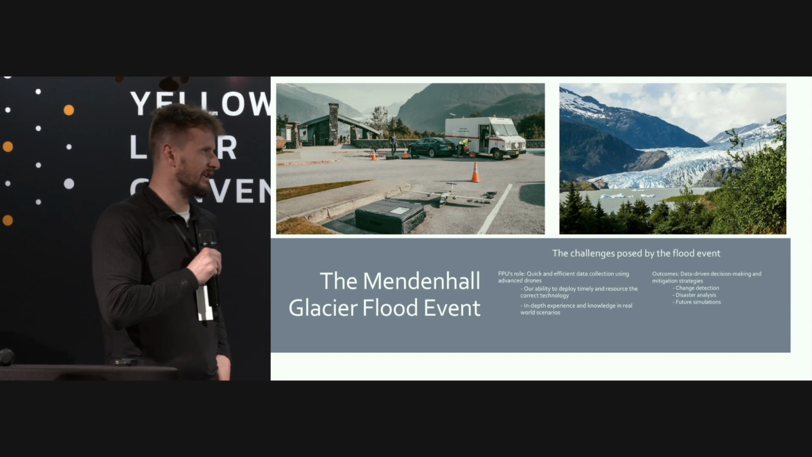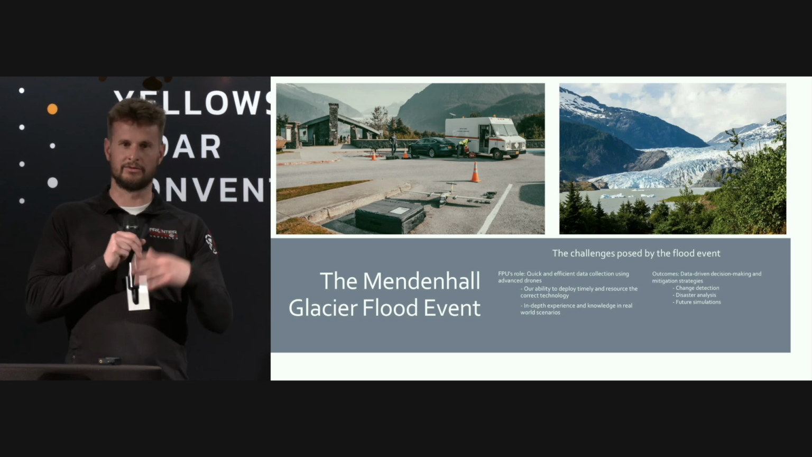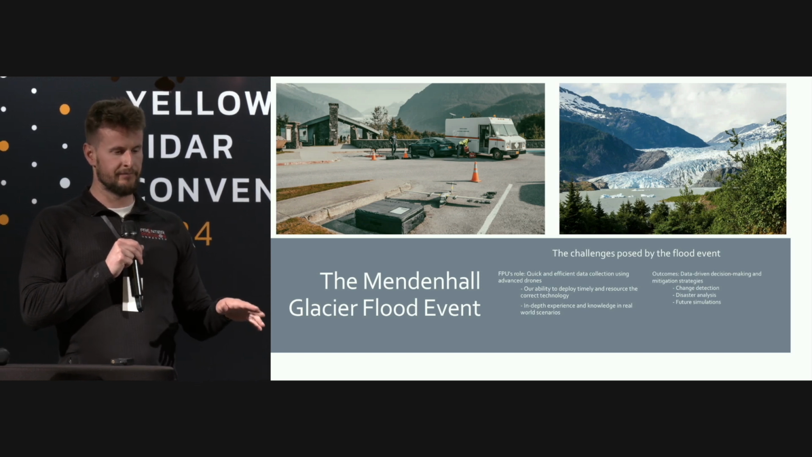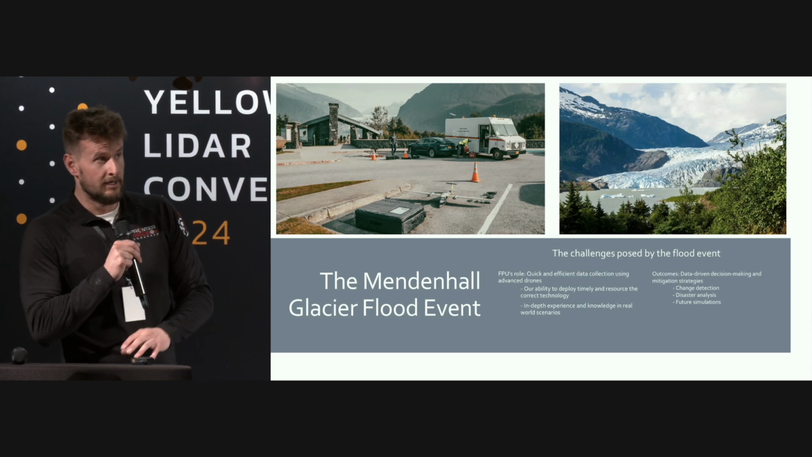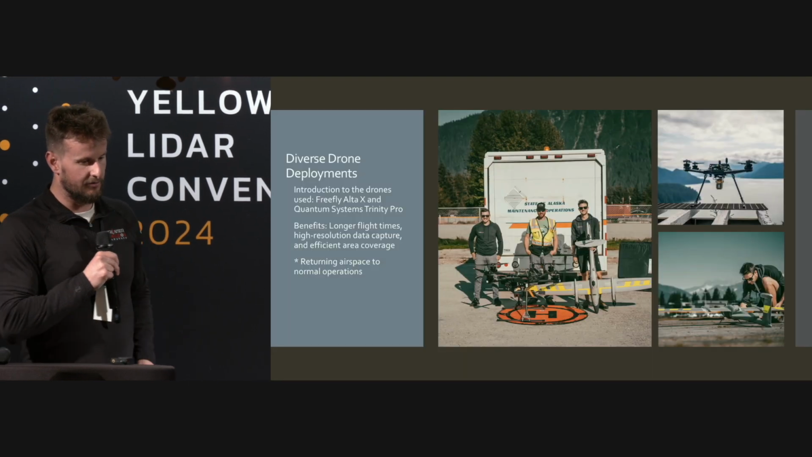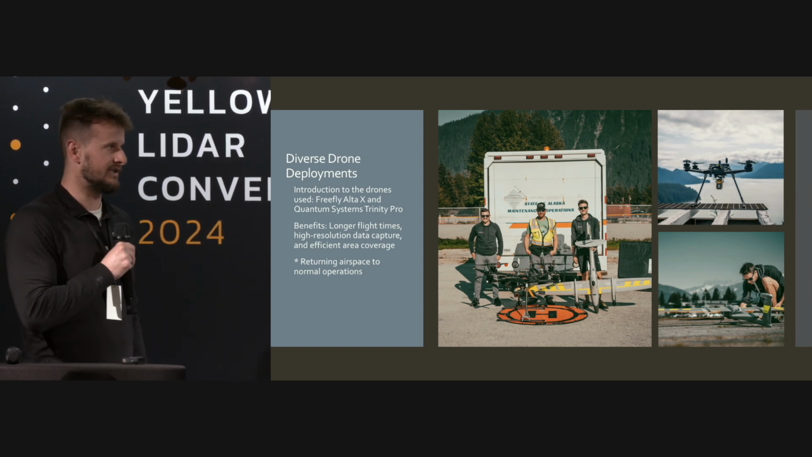And the reason it needed to be as quickly as possible, this is a very big tourist area. So there's helicopters flying over the glacier, tourists want to see it. There's also the county and the state flying helicopters to try to monitor this disaster in real time. So it's a very congested airspace. So basically, this is a no-fly zone area, because the town is so small, the airport covers the entire area as a no-fly zone.